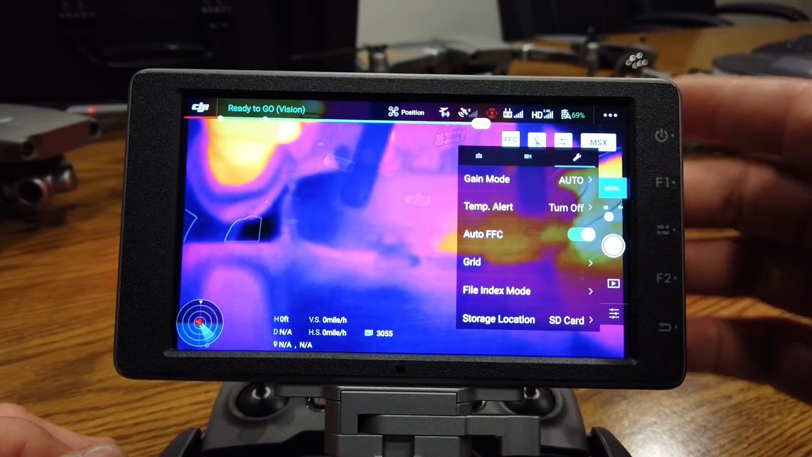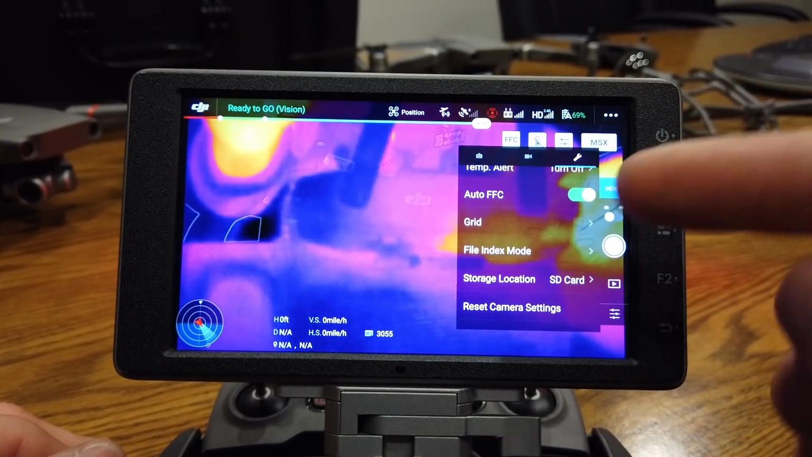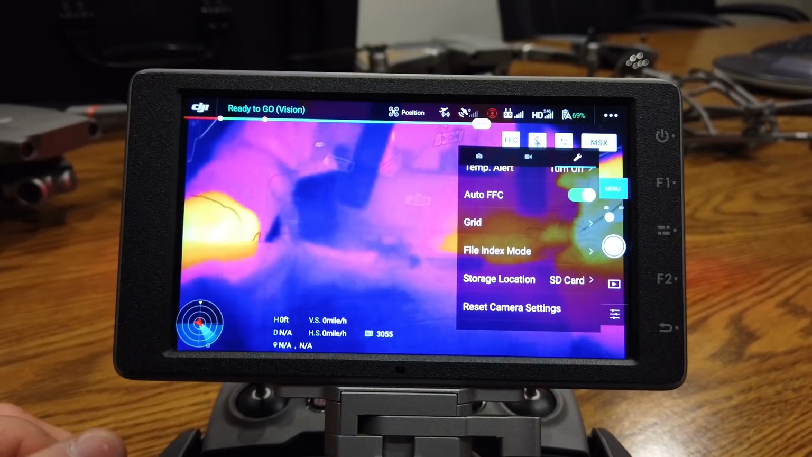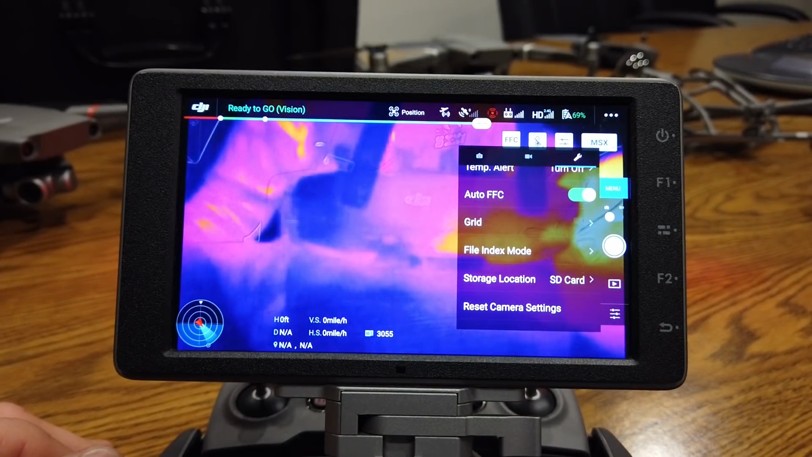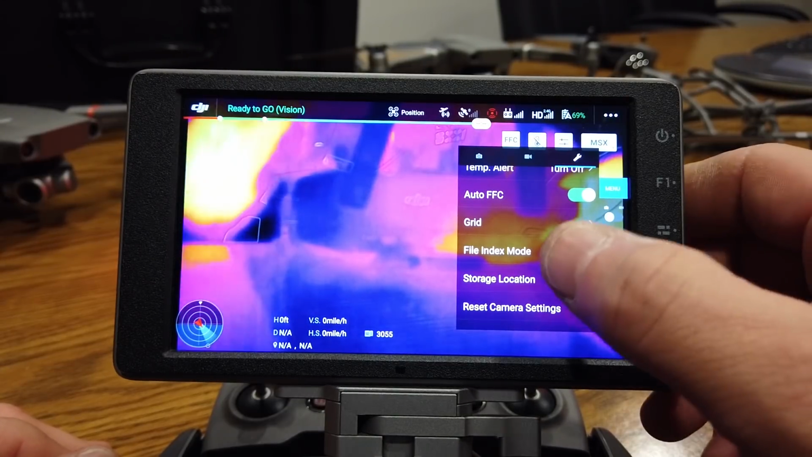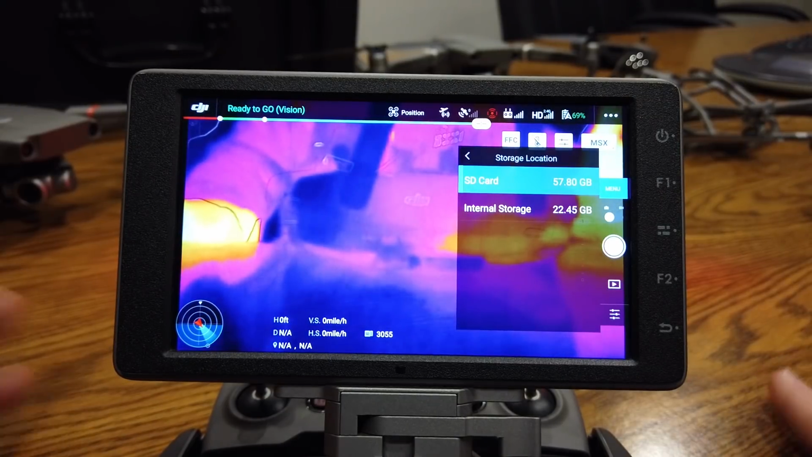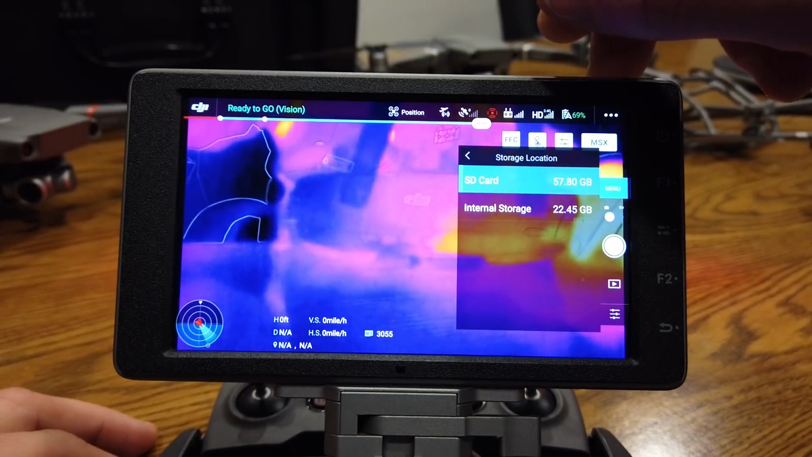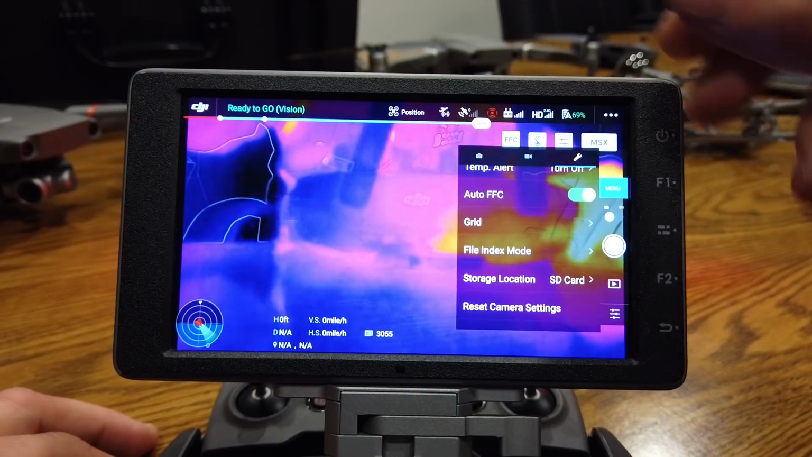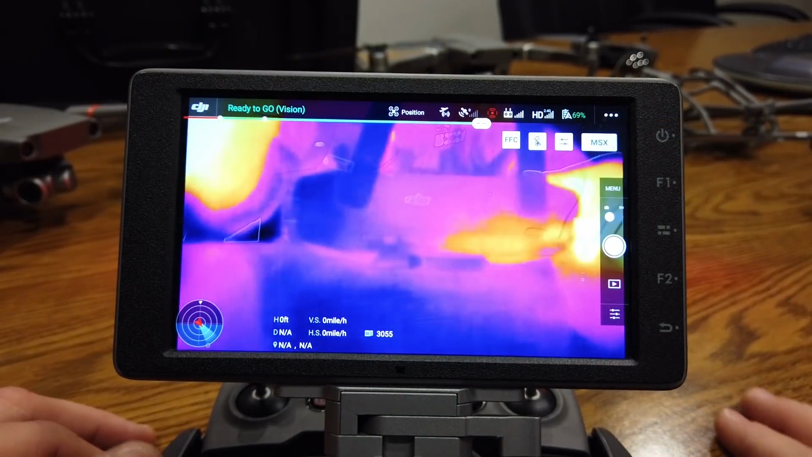All right, you have the grid. Anybody knows how to use the grids? That's for your photography type stuff. And then your indexing mode, storage location. This does have 20 gigabytes onboard storage. So if you forget to put your SD card in there, you can pick where to save. Oops, sorry. 22.45 gigabytes available. Right, so if you forget your SD card, you can still capture everything you need.